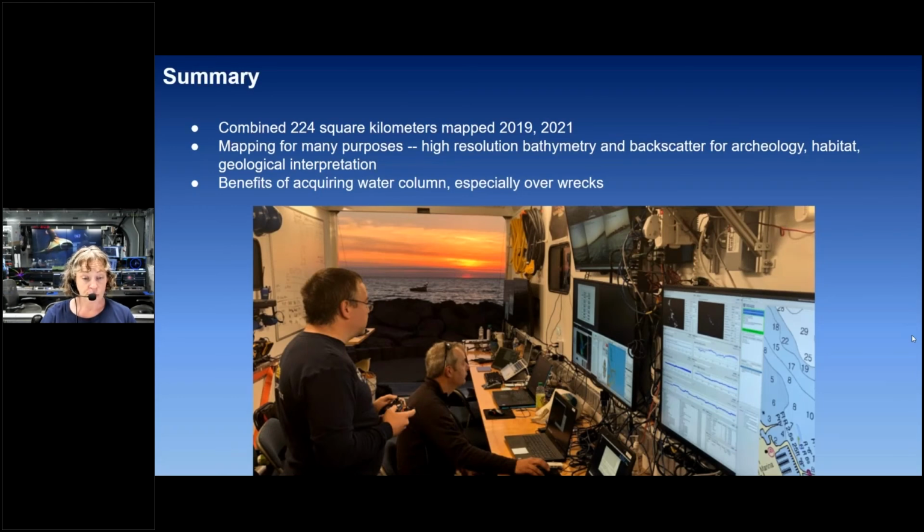So in summary, between the two expeditions and accounting for overlap, we did a combined 224 square kilometers. This data will be used for many purposes in the sanctuary: high resolution bathymetry, backscatter for archaeological purposes, habitat mapping, and geological interpretation. And I think it was a great example of the benefits of acquiring water column data with your sonar, especially over artifacts like this. And if you're looking at the image at the bottom, that's looking out through the control van with the back door open. This is when we had an early morning solar eclipse and just some really beautiful sky with Ben kind of shadowing in the foreground there. Just a great picture. And to my last slide, please.